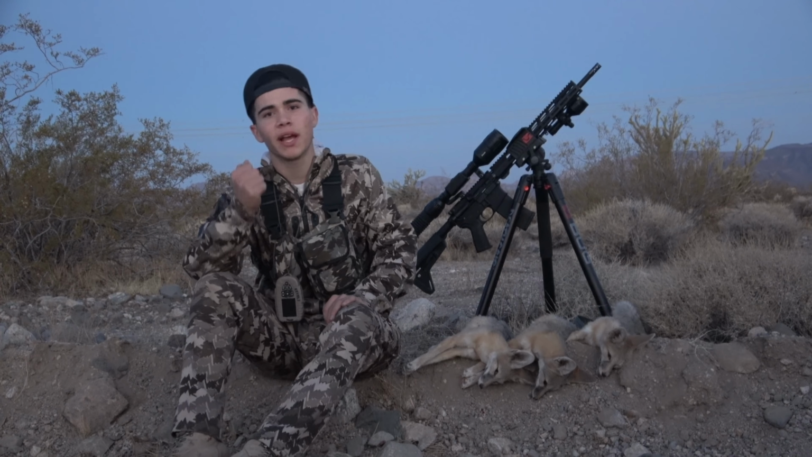We've got some spots that we know we can go and shoot a lot of coyotes in, so you guys definitely want to stay tuned for that, because we're going to be bringing that out and trying to get some coyotes very soon here. And once bobcat season opens, we'll be out there, out where we just saw that bobcat, trying to harvest it. So definitely going to be a fun year. That's a cute little guy.